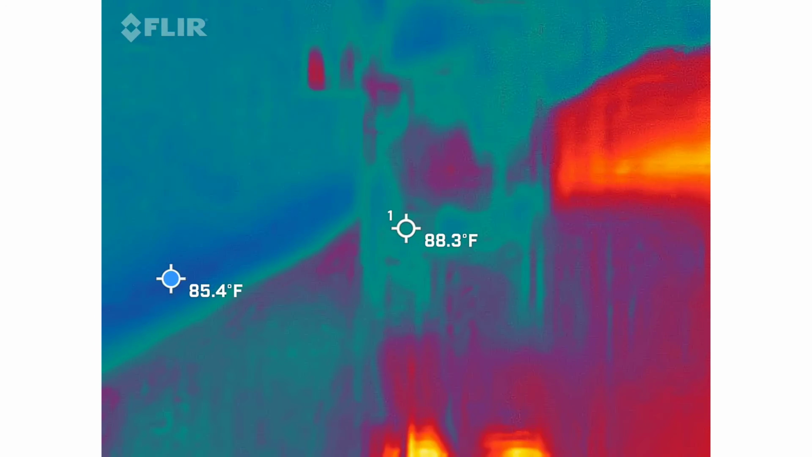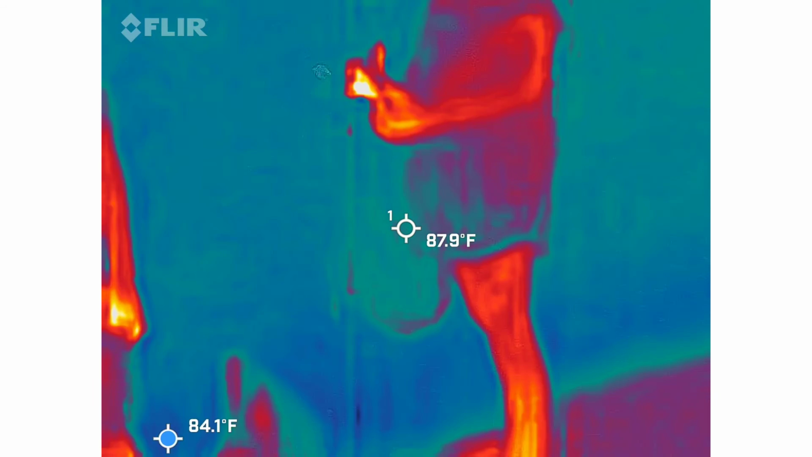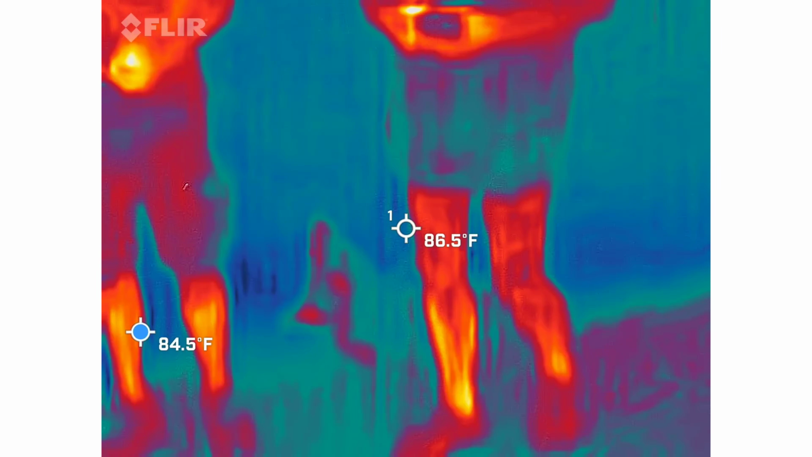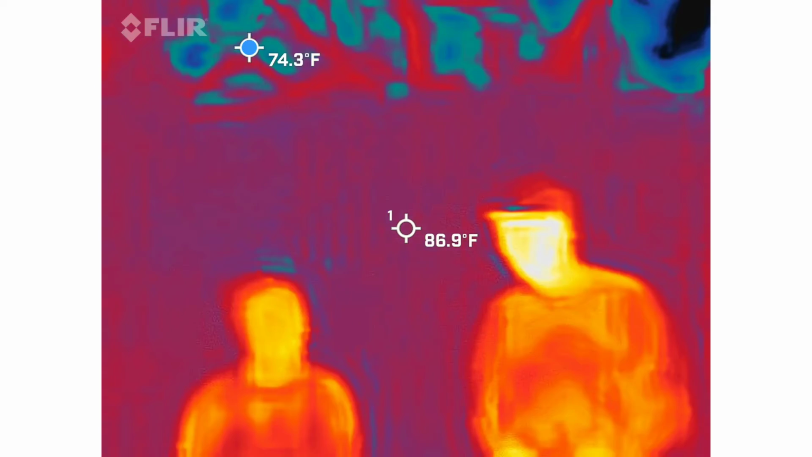Yeah, because the back is drenched. Oh, fun. You finished your water? Almost. Oh, you got some left? I haven't opened it yet. Oh. How many did you buy? Just the one. Oh. I gave your money back.